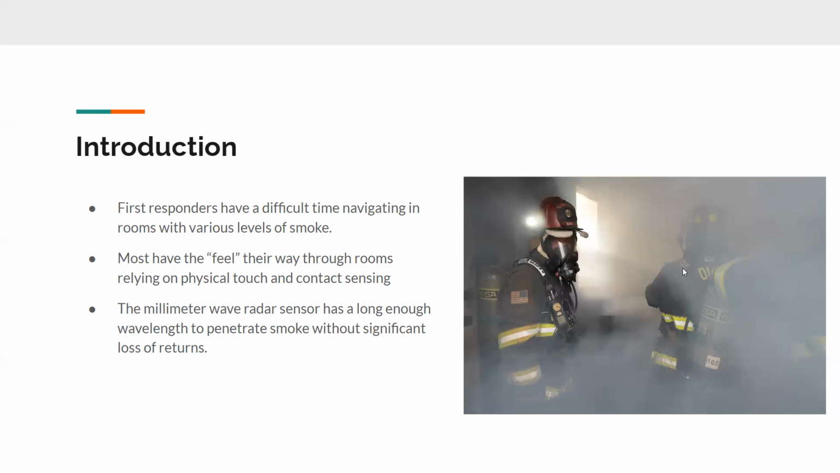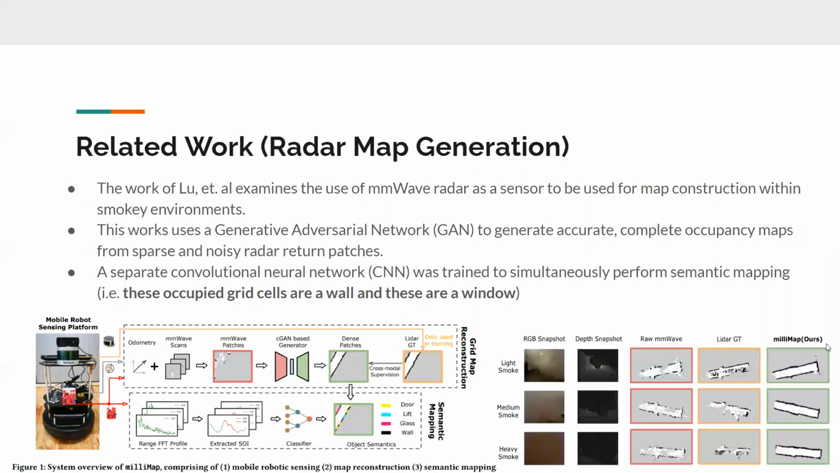So one really cool sensor that's come about in recent years is the millimeter wave radar sensor, which is a frequency modulated continuous wave radar on a chip. It has a long enough wavelength to penetrate smoke without a significant loss in returns, which is useful for mapping in such environments.